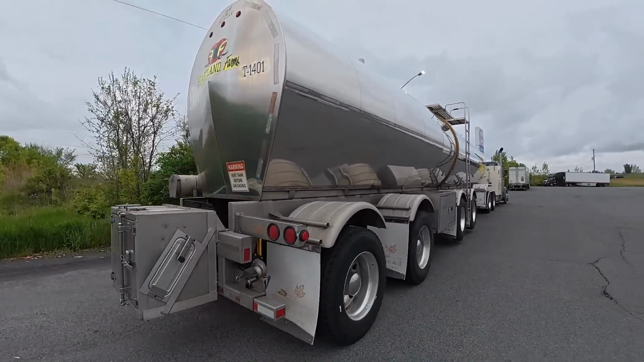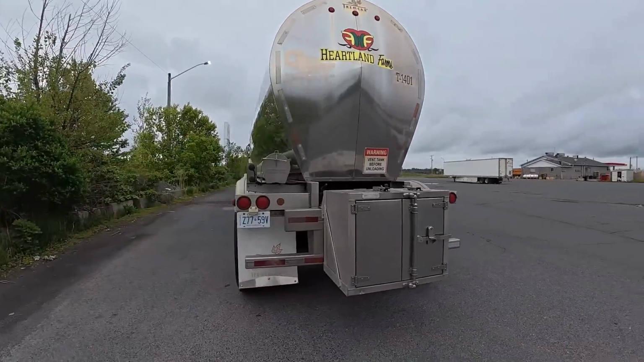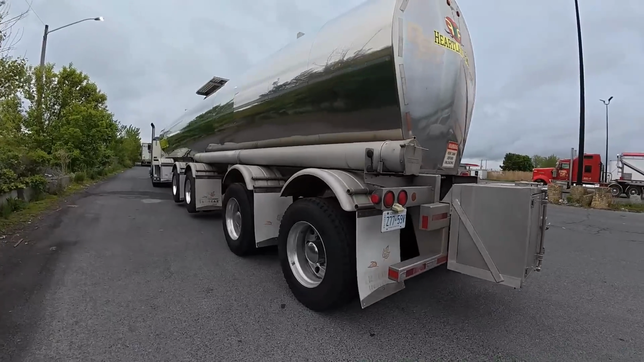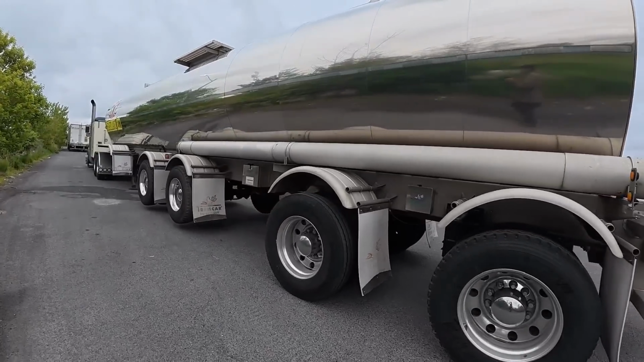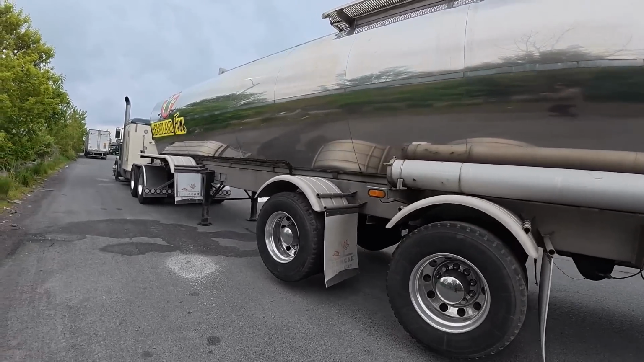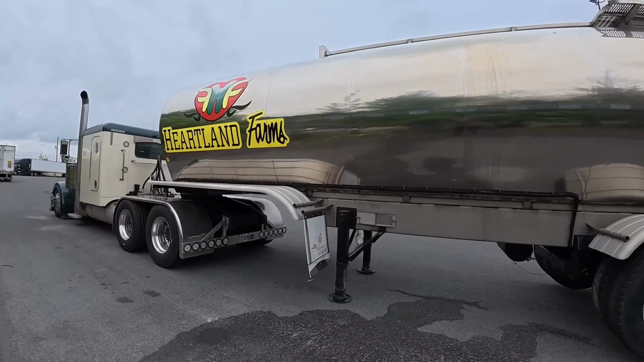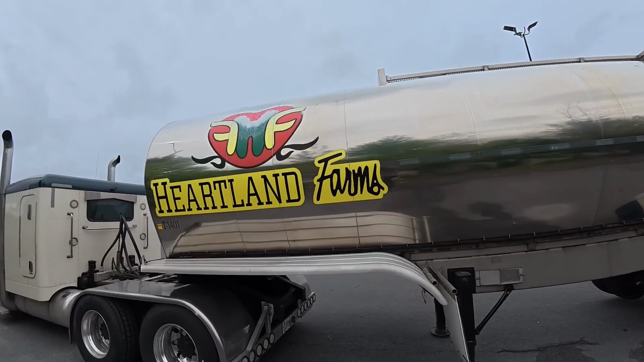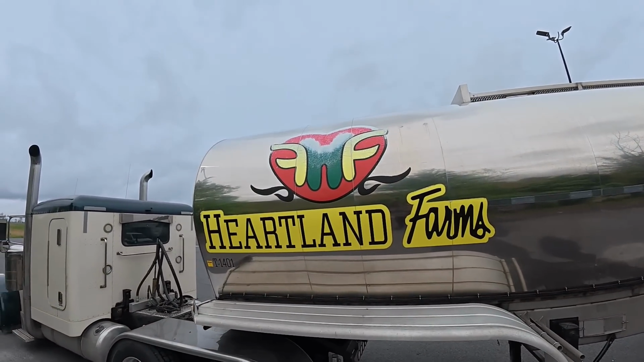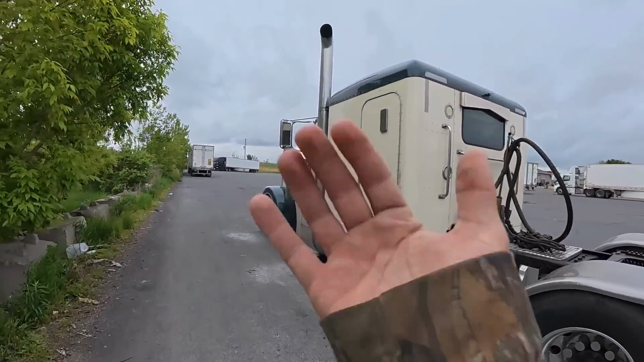We got her dropped. Waiting for our man to come pick her up. Hopefully not too long, but if that's the way she goes, that's the way she goes. I love the fade on that sticker. Can't make that fade. All right, waiting game. Let's wait.